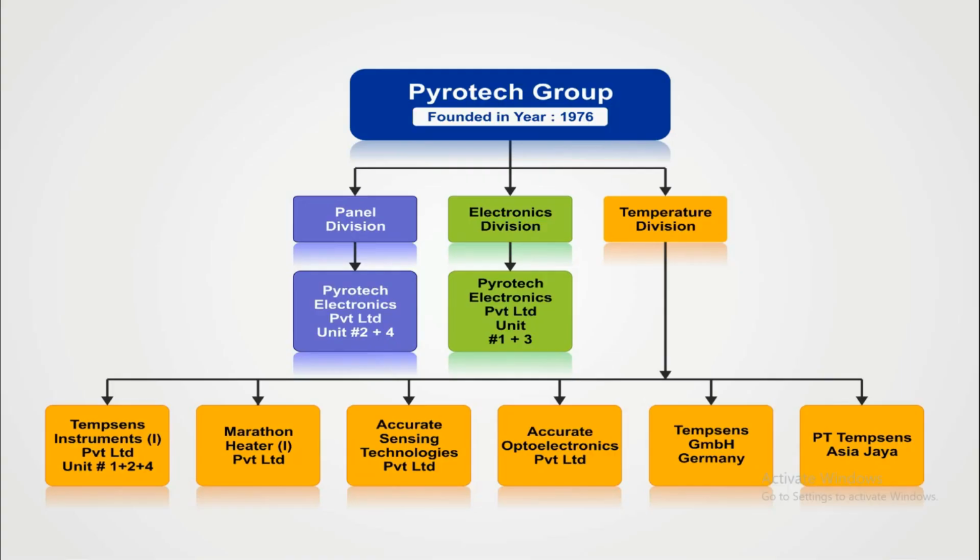First of all, a brief introduction about our company. Thomson's Instrument Private Limited is part of Pyrotech Group, which was founded in the year 1976. It has three divisions: panel division, electronic division and temperature division. Panel division is taken care of by Pyrotech Electronics Private Limited, Unit 2 and 4. Electronics division is taken care of by Pyrotech Electronics Division 1 and 3. Temperature division is taken care of by Thomson's Instrument, Marathon Heaters Private Limited, Accurate Sensing Technologies Private Limited, Accio, Thomson's Germany and Thomson's Asia.